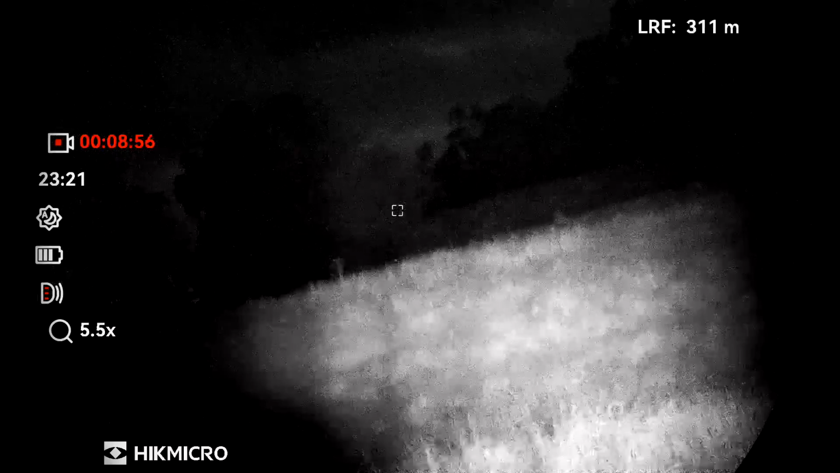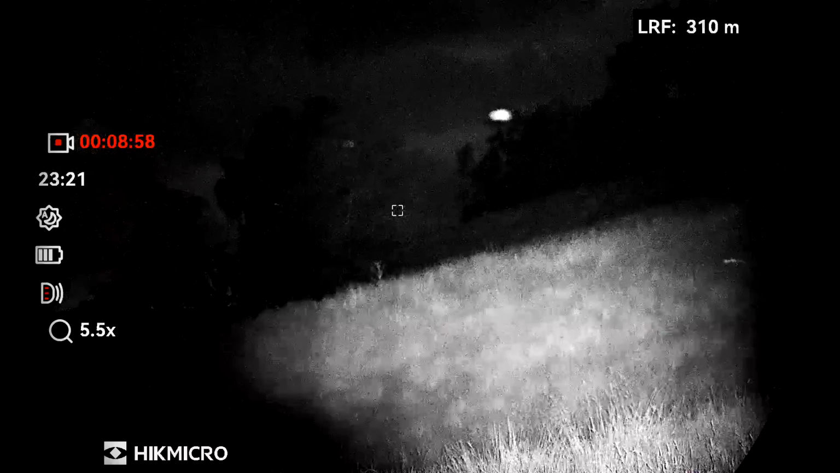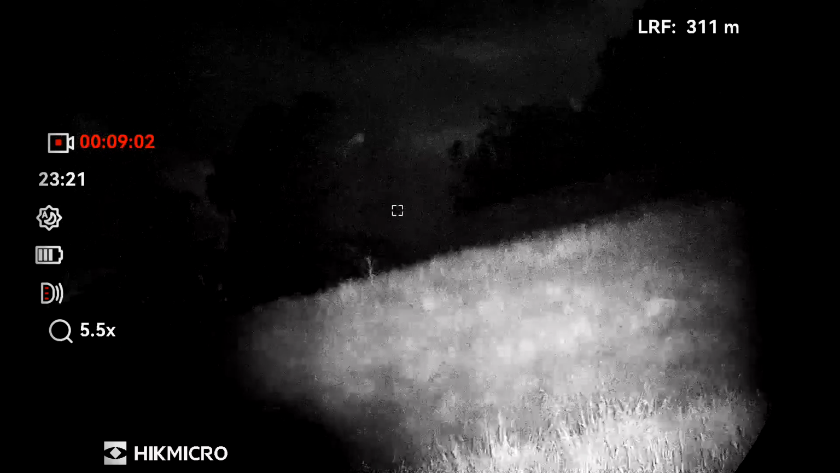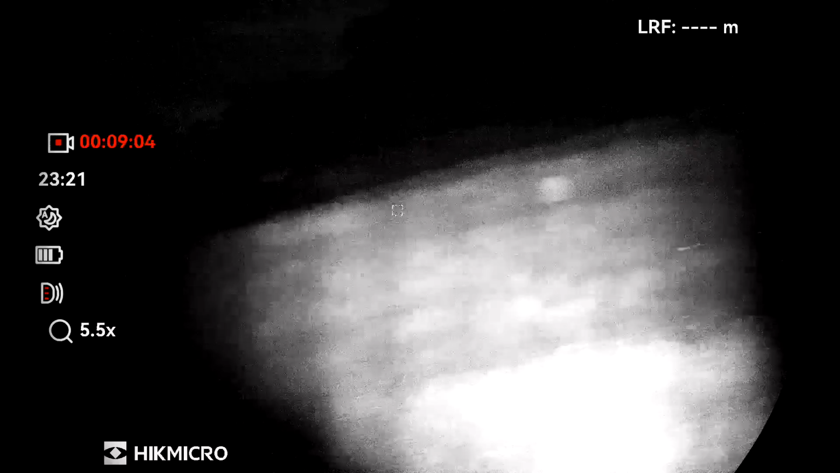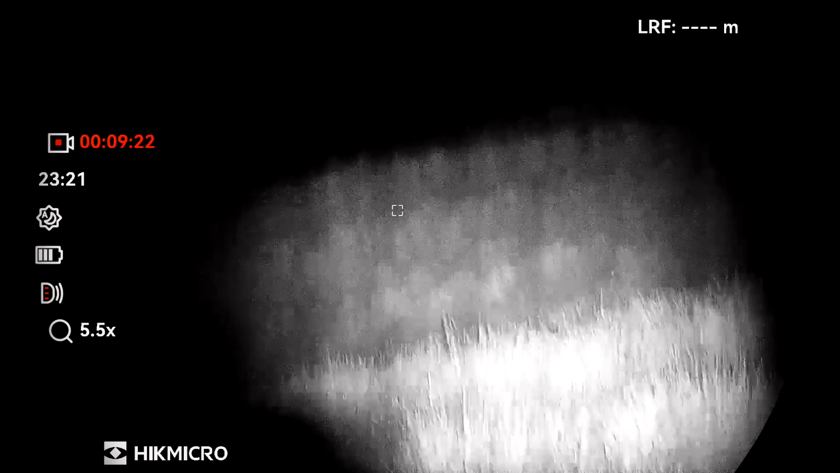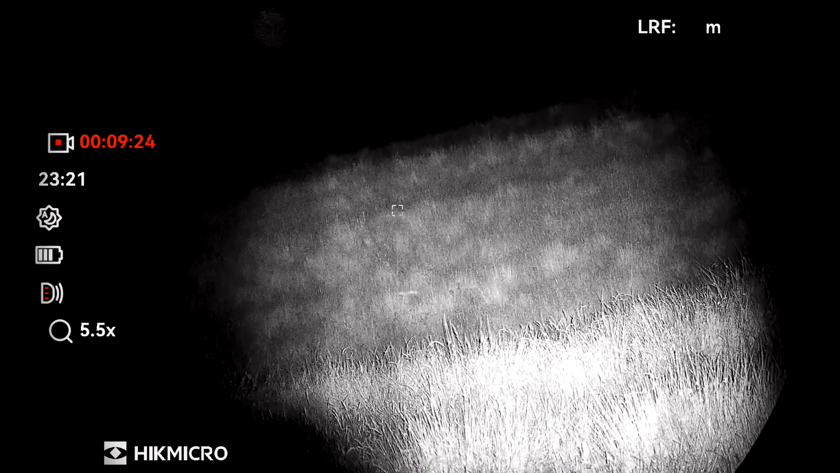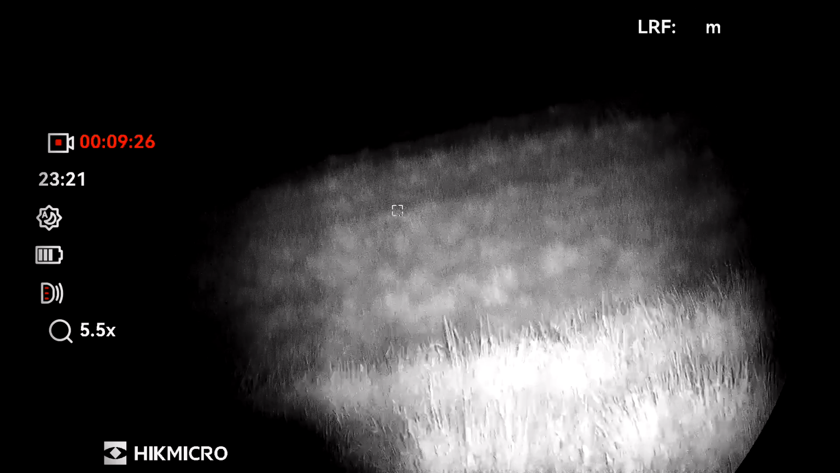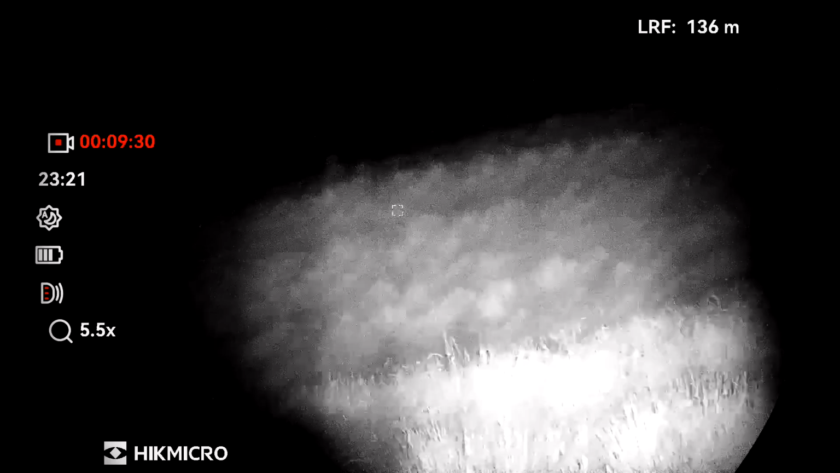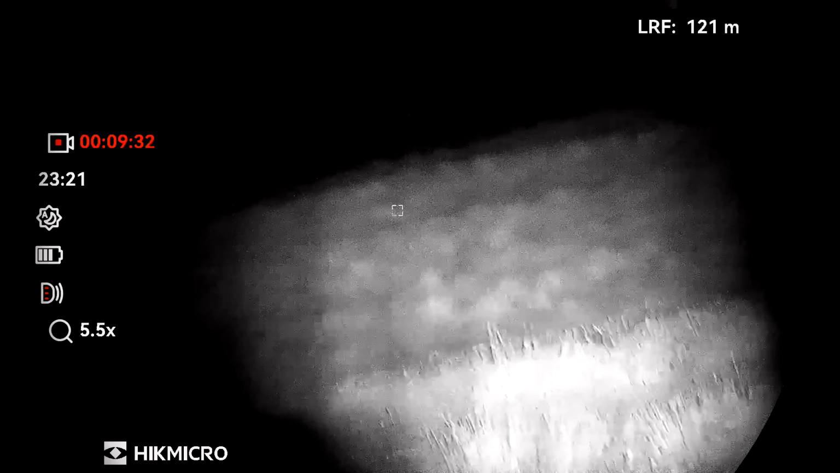Still, the IR of the LRF beam, as a rangefinder beam, is way brighter than the IR illuminator. But here, its range is about 120 meters, so 140 meters.